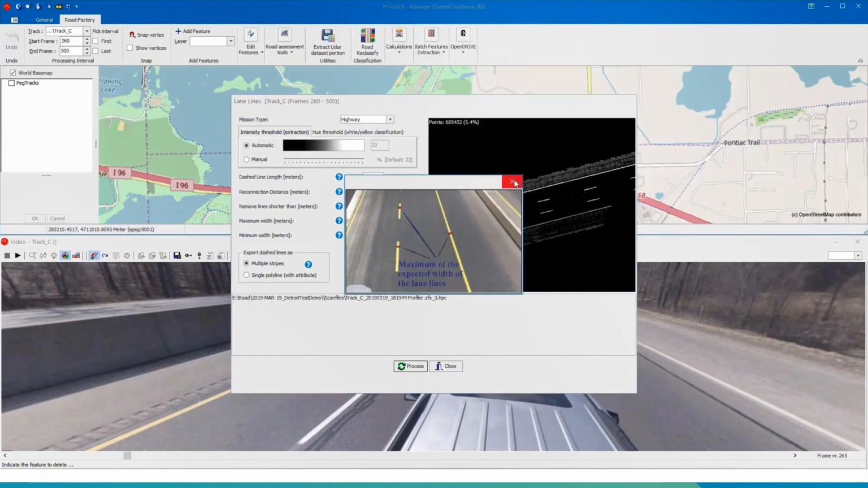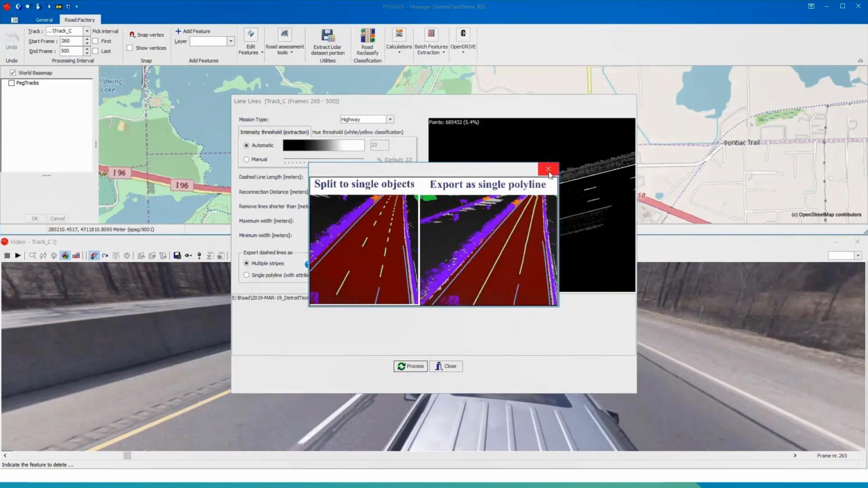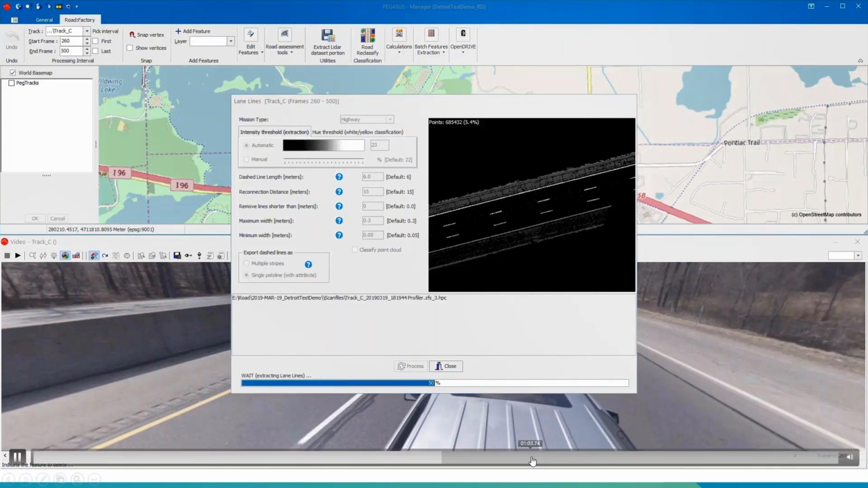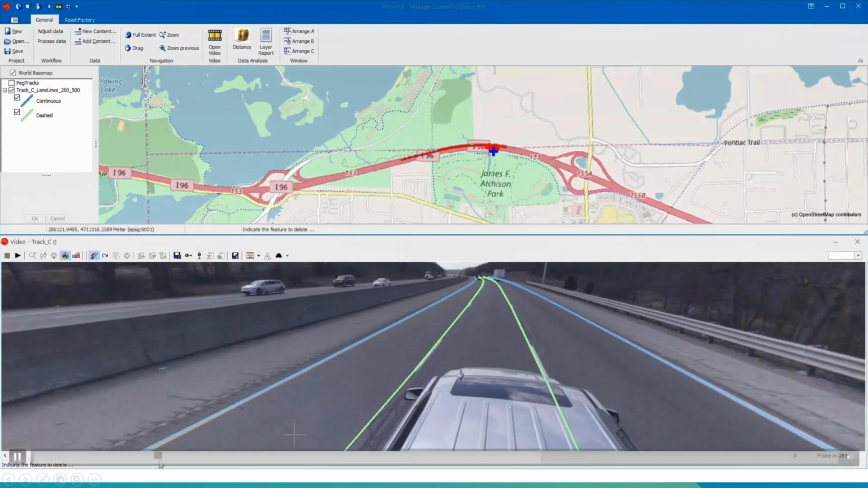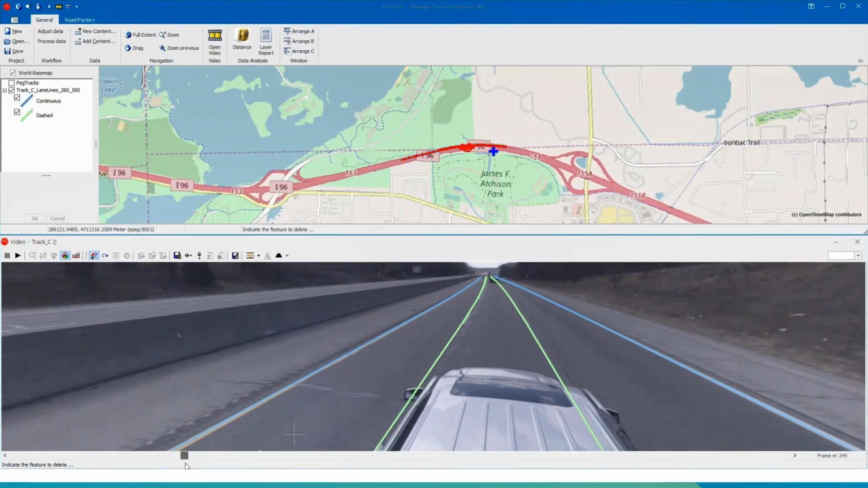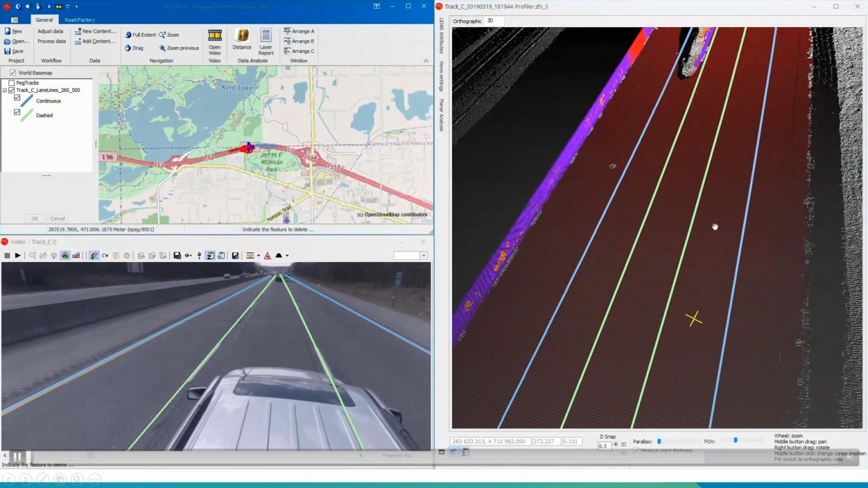Lane lines can also be shown as either continuous or dashed, depending on how they need to be represented for the mapping that's going to be done. So after processing, jump forward here just a smidge, you can see that the line work overlays nicely with the video and furthermore with the LiDAR itself.